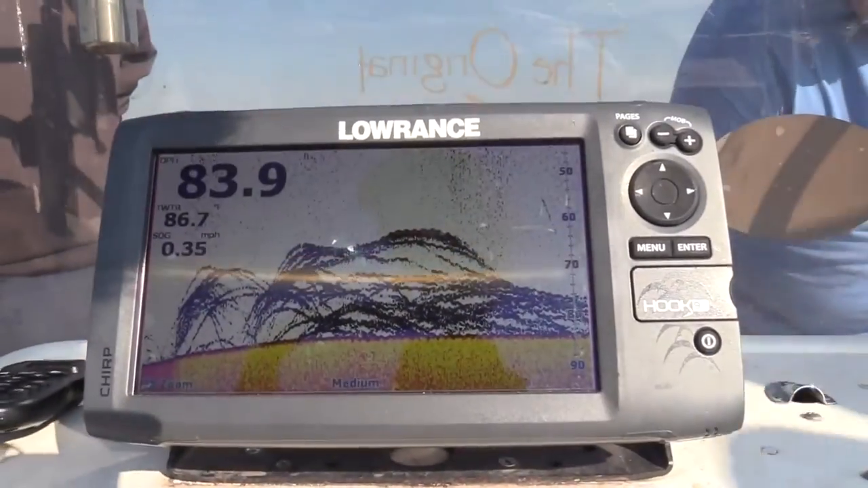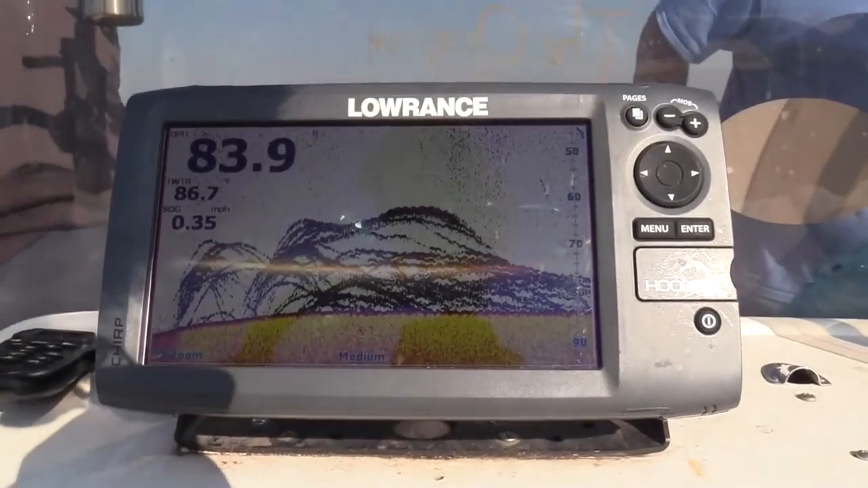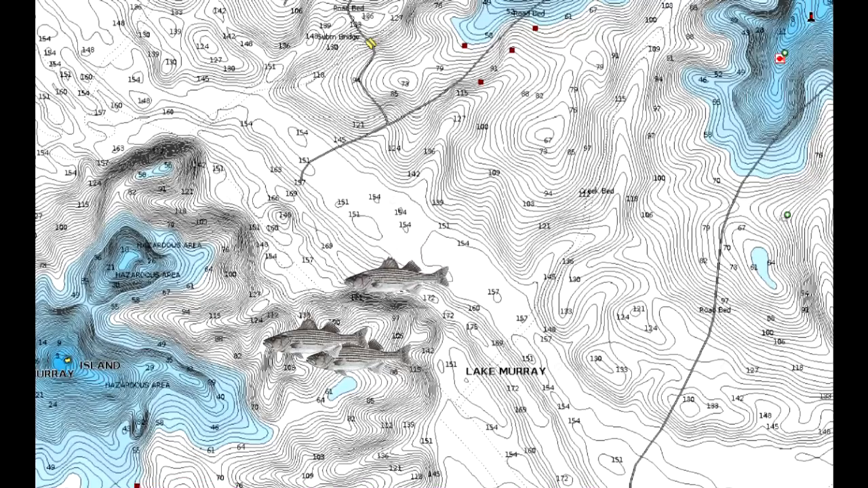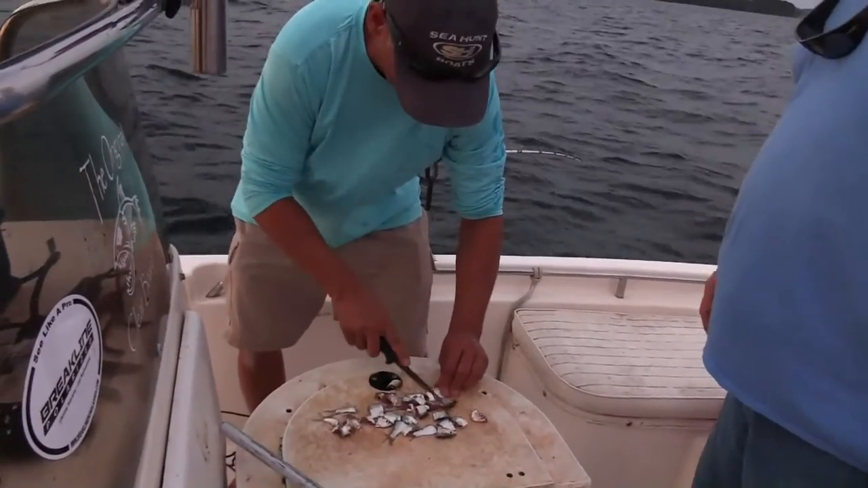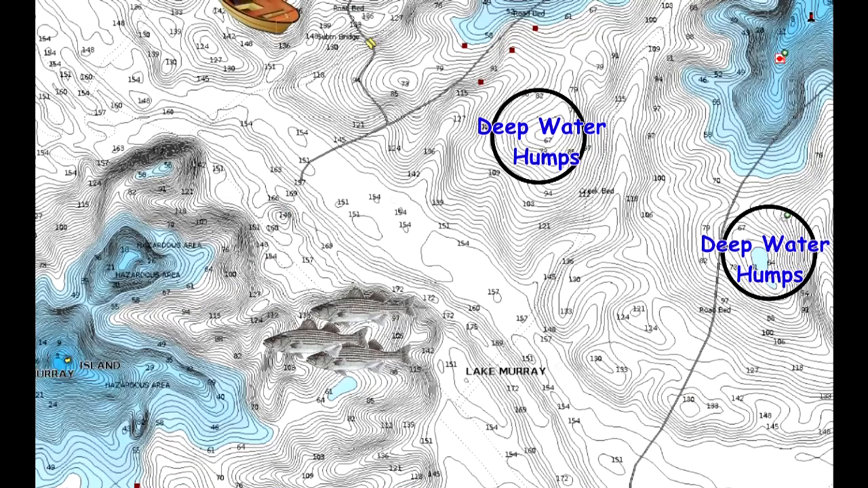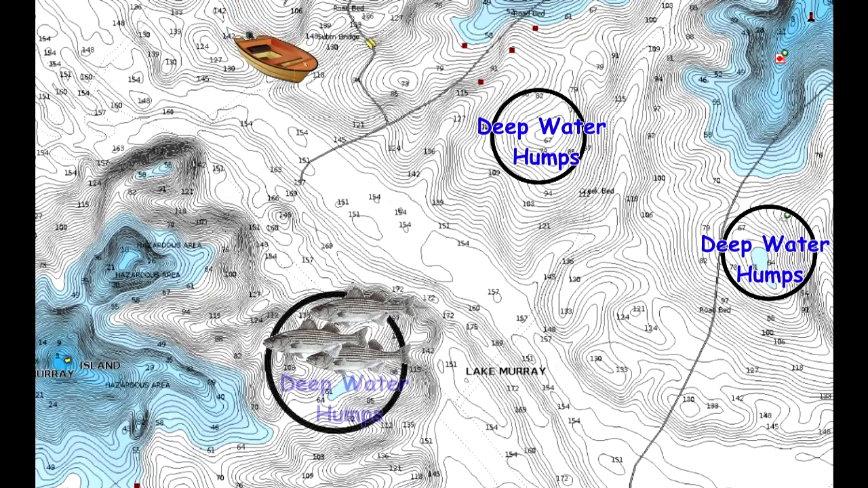Now, what we found was that these fish were moving up onto shallower humps somewhere around 60 feet deep. So Jason would pull up on these humps and start chumming. As soon as we started chumming, the stripers got real active, and that's when we were catching most of our fish. Then Bradley started throwing the 8-inch flutter spoon out there, and that contributed to a better bite.